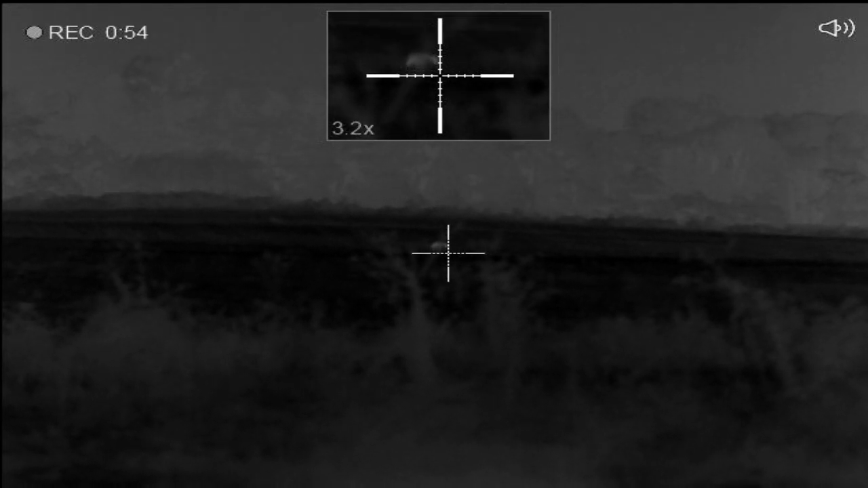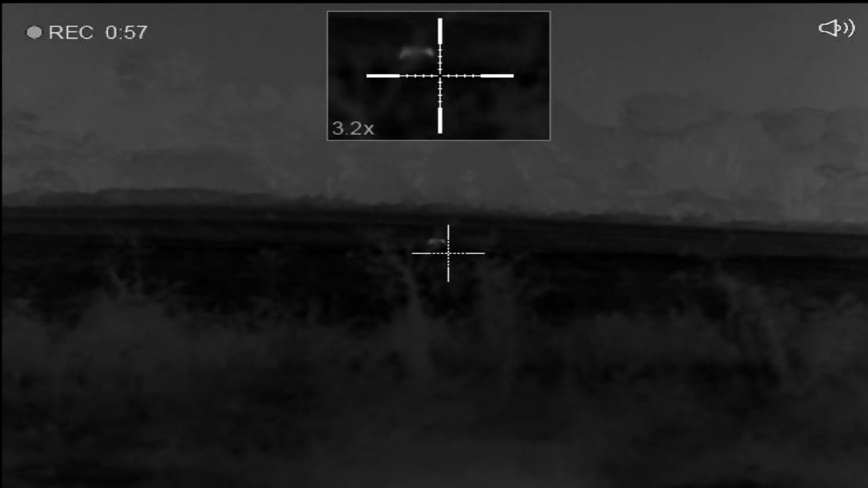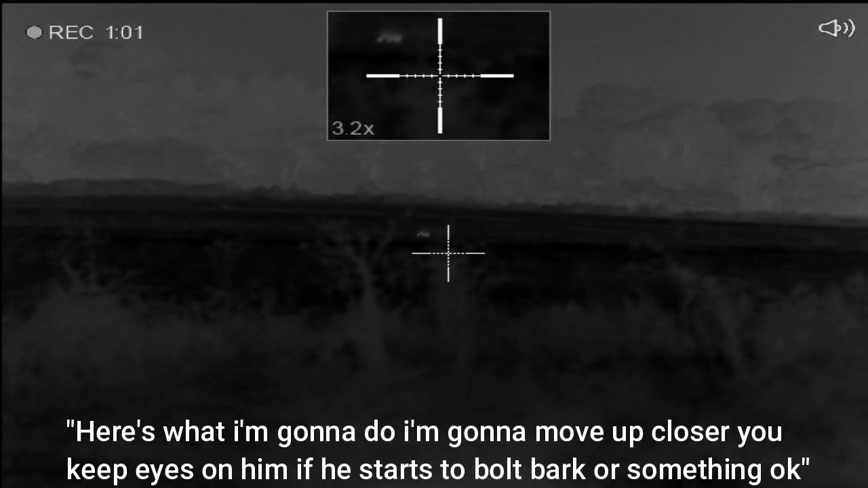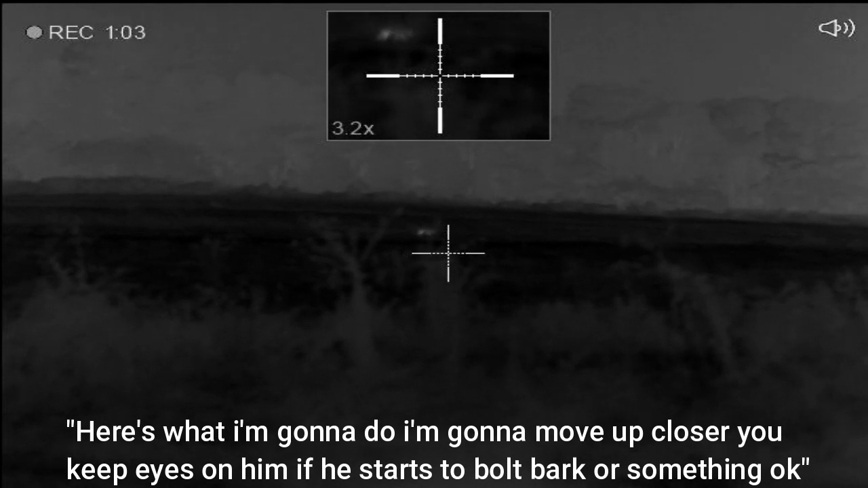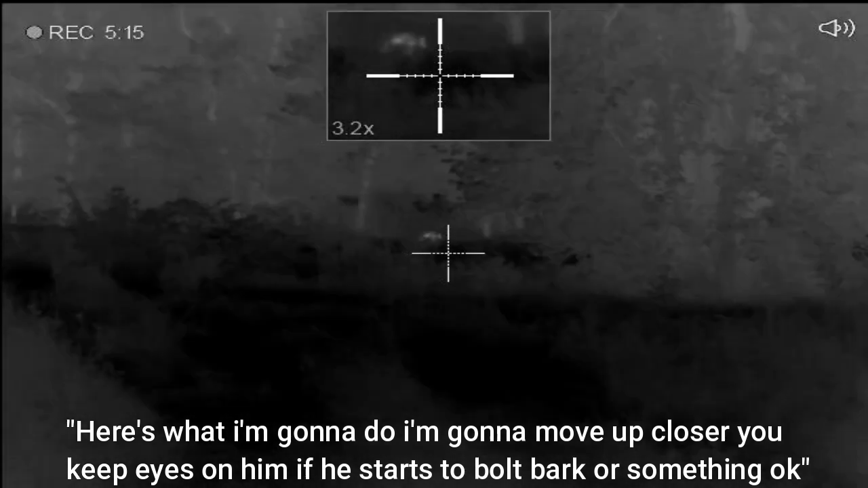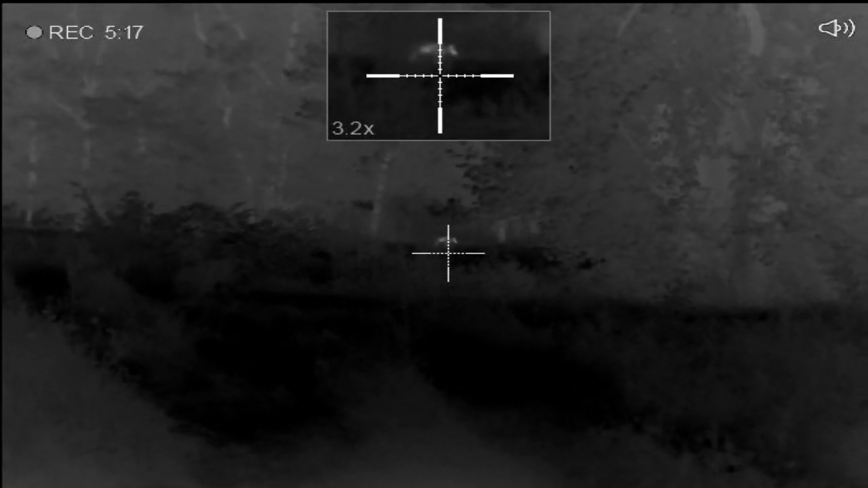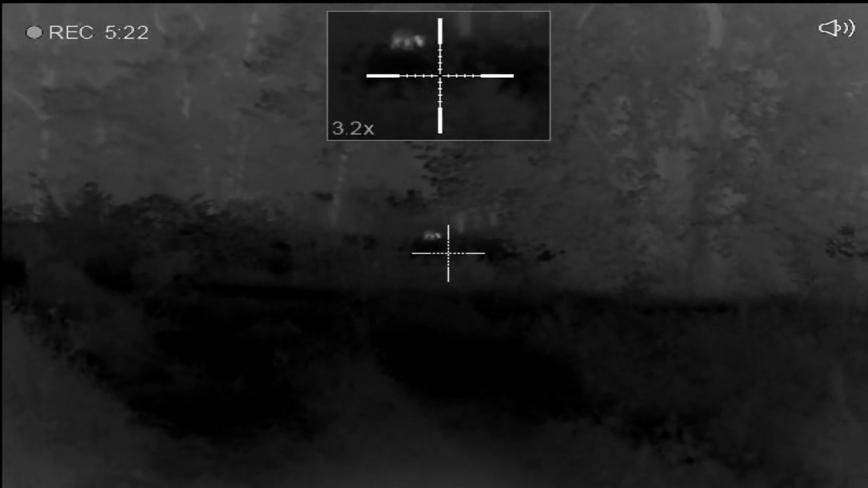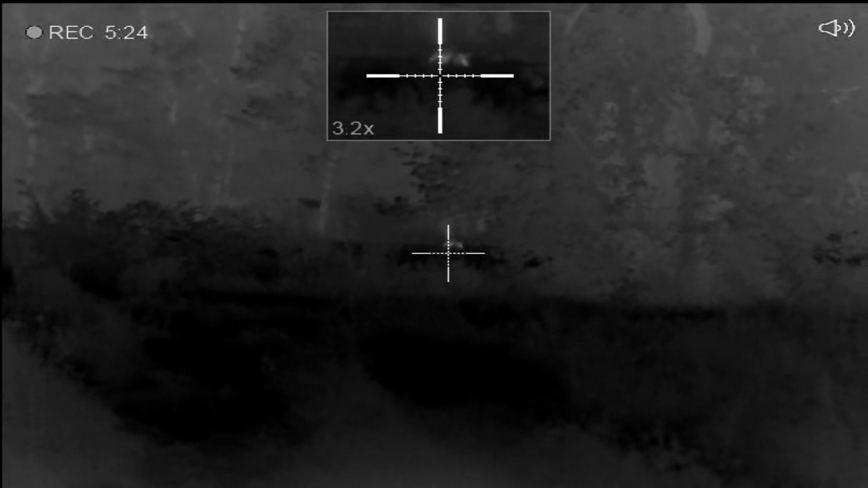We spotted this body heat from over 400 yards away and did a spot and stalk on him to get to this point. Here's what I'm gonna do. I'm gonna move up closer. You keep eyes on him if he starts to bolt and bark or something, okay? I've given Jamie my thermal scanner at this point, so I'm feeling kind of handicapped. If I want to post up on this dog, I'll have to stand my tripod up and look through my scope.